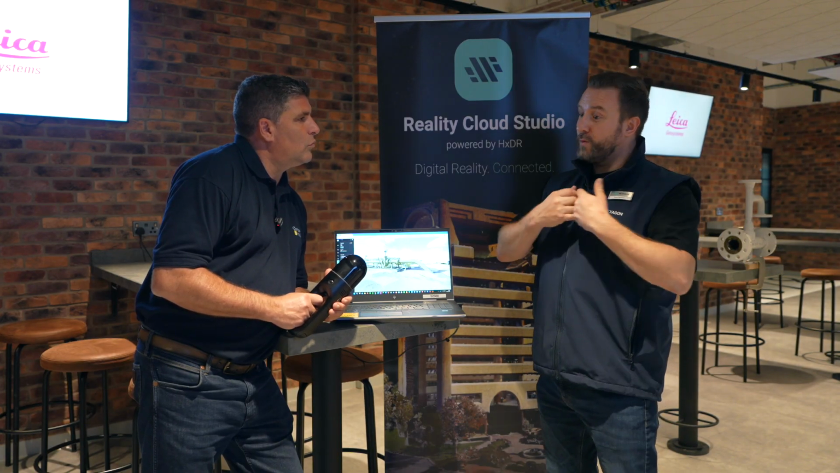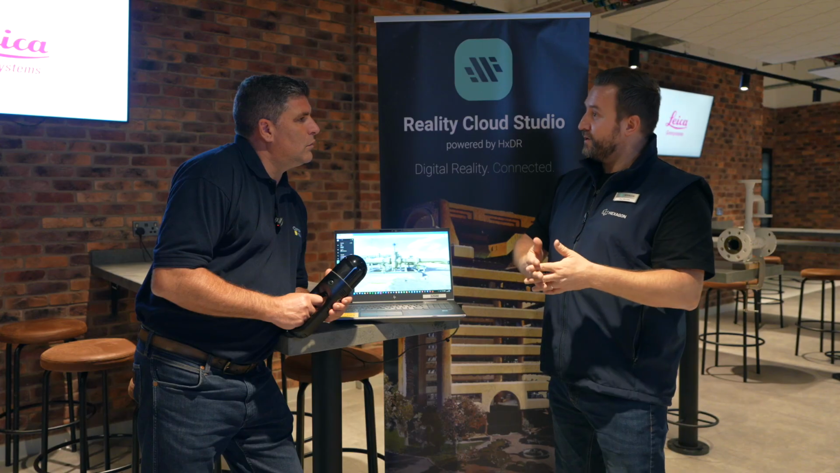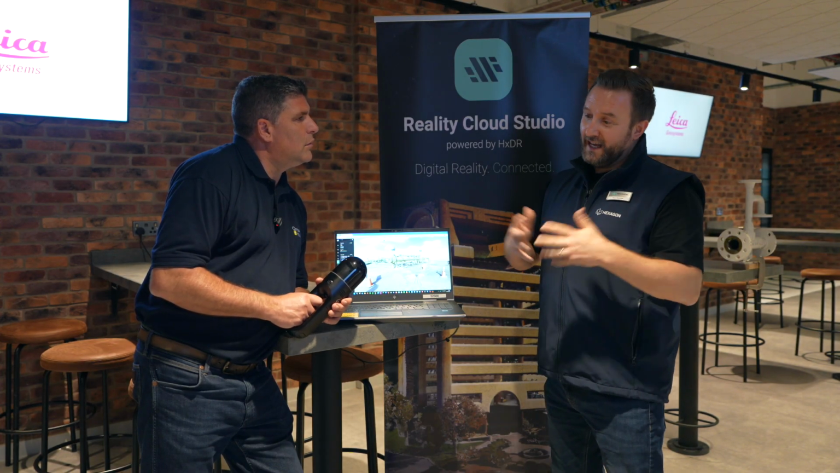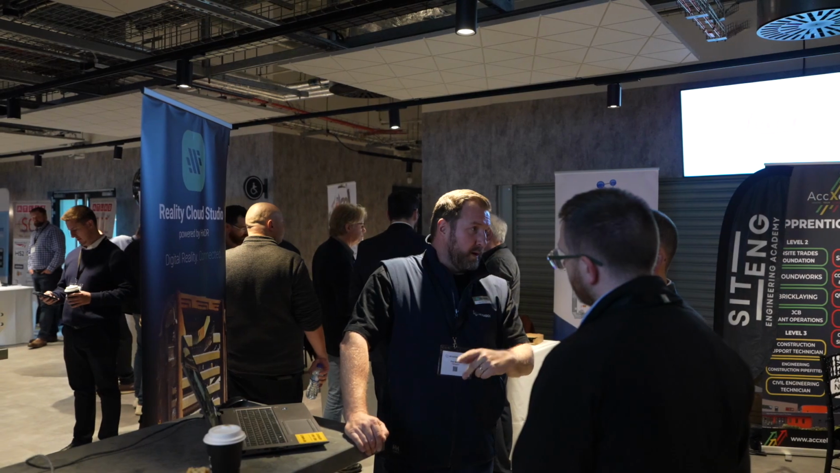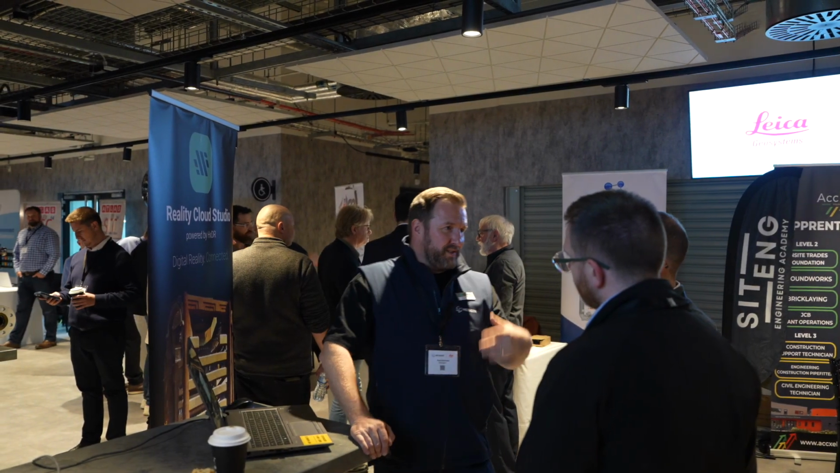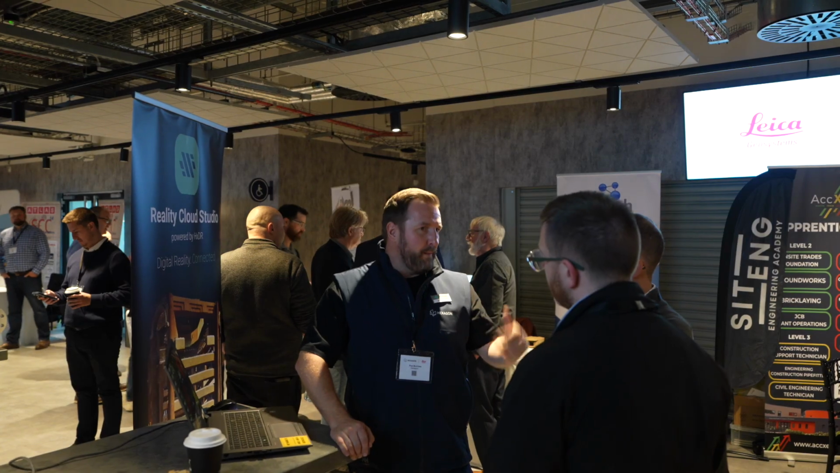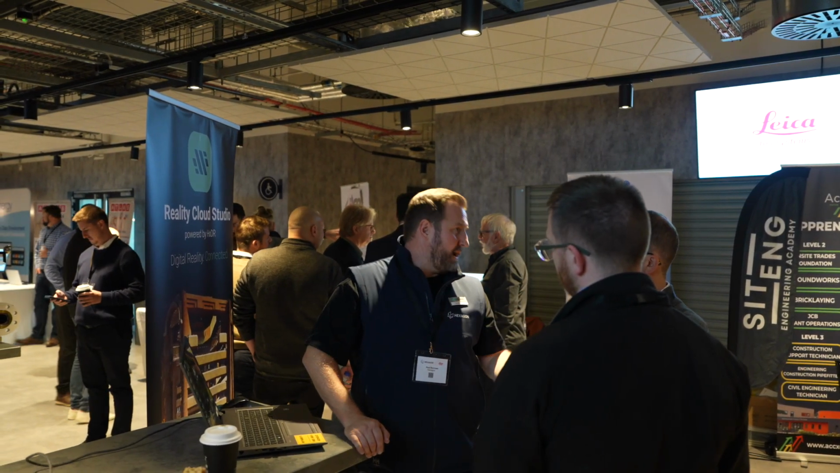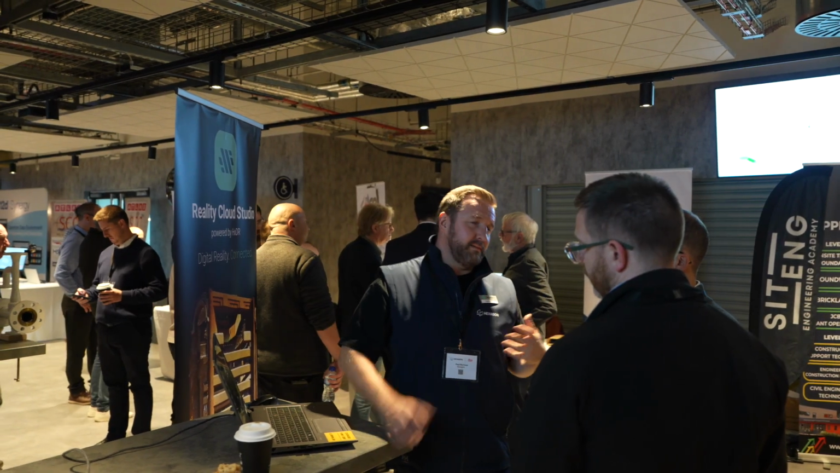So in simple terms, it's a way to store and centralize all your data. It's backups, it's archival. Ultimately, it allows you to make sure that your data is safe and secure. We have all the relevant protocols in place to make sure it meets the highest standards in the market today for SaaS solutions.